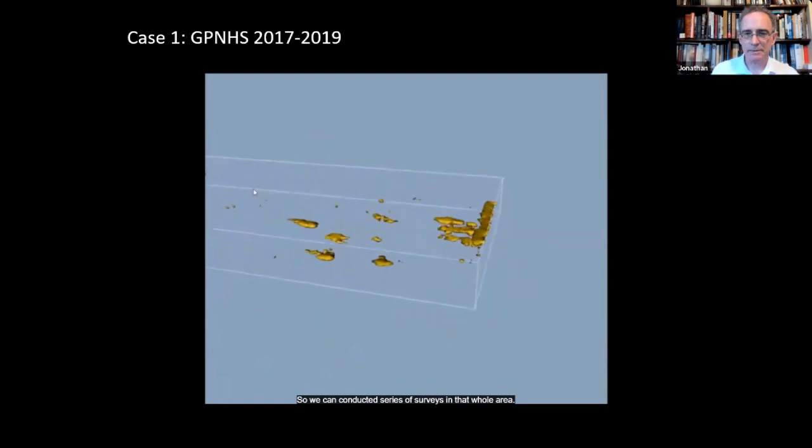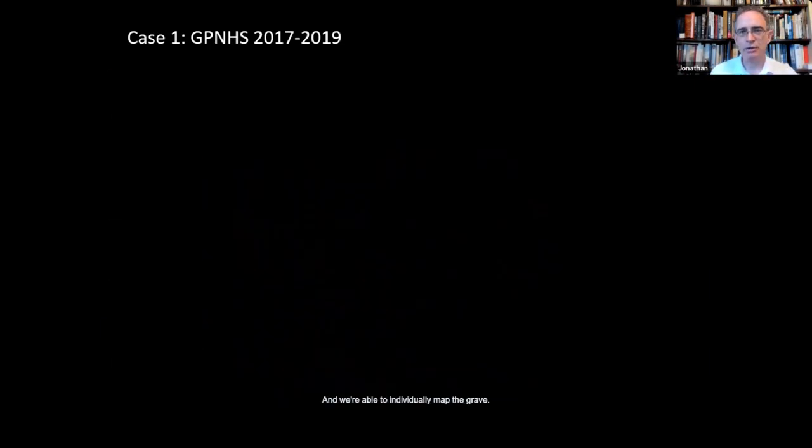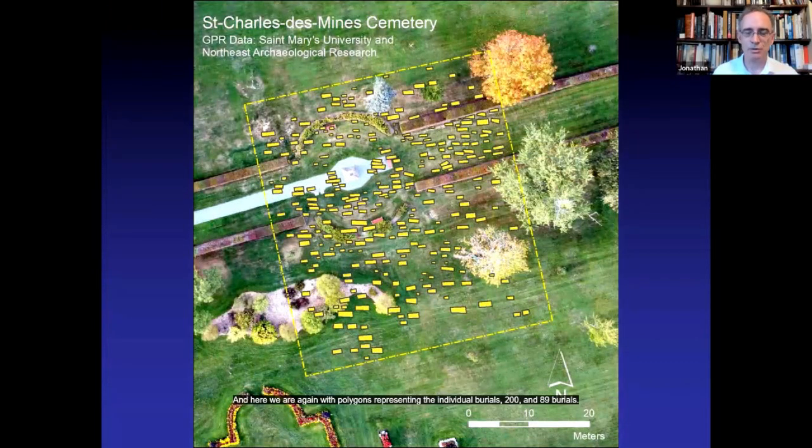So we conducted a series of surveys in that whole area, and we're able to individually map the graves. So we've got now the ability to block out the zone of the cemetery. Looks like Herbin, over 100 years ago, was in the right area, not at the center of the cemetery, but his cross is in the right area. And here we are again with polygons representing the individual burials, 289 burials in this case. Now, I suspect there are going to be more.